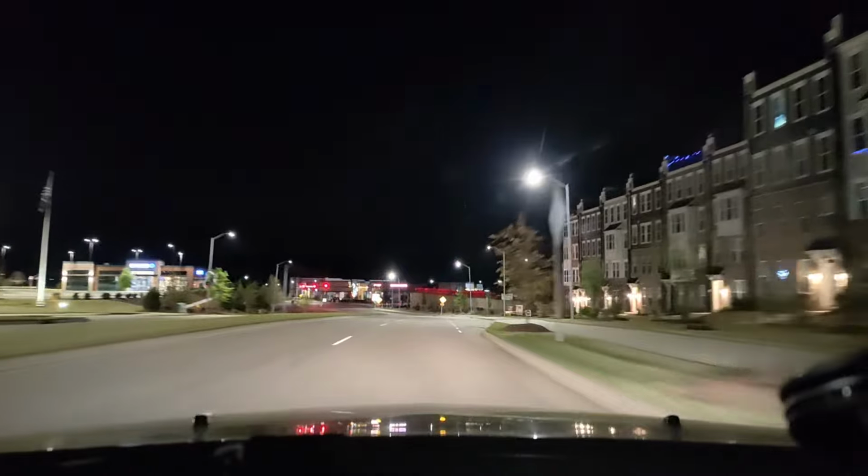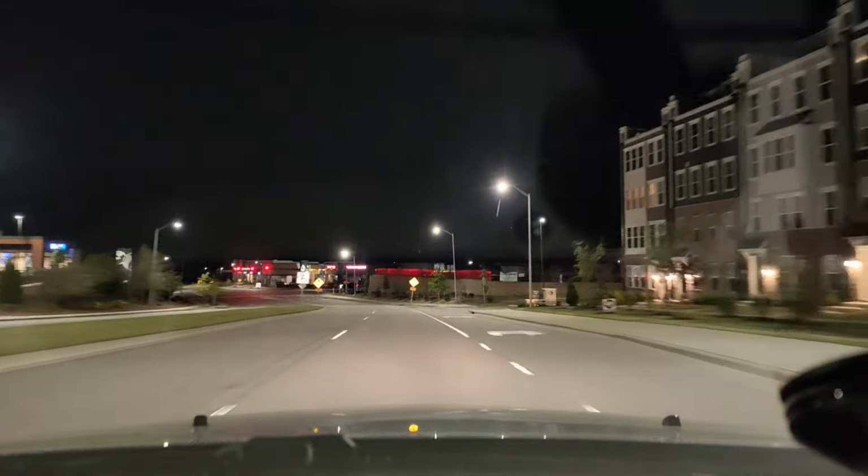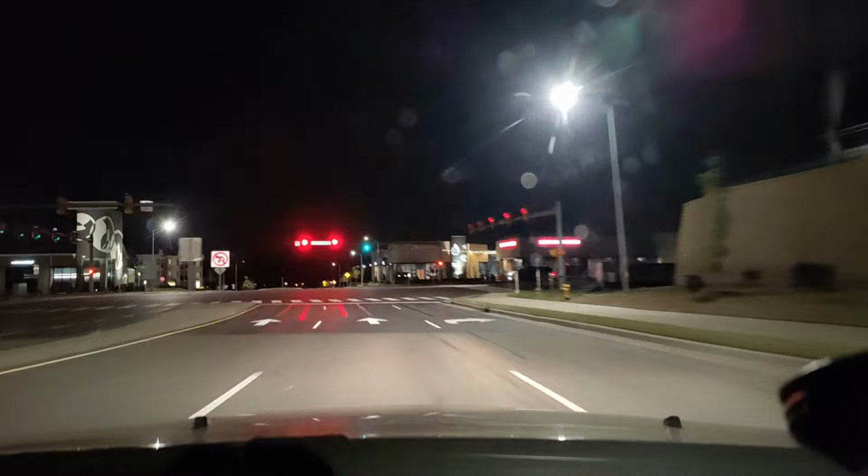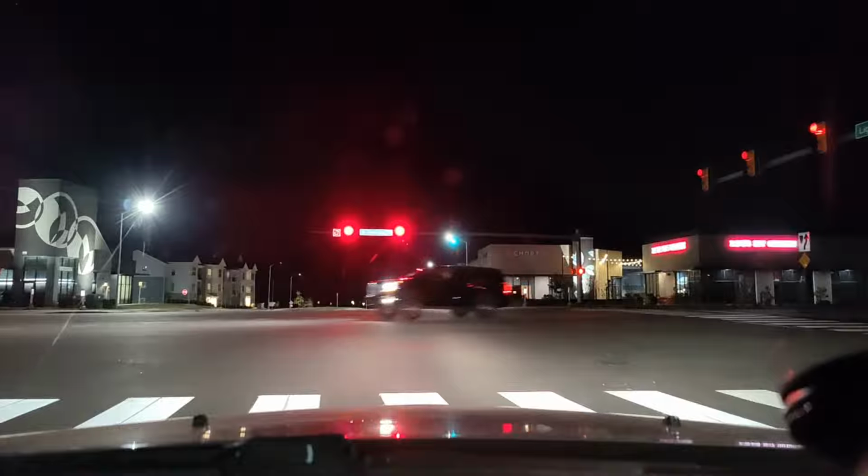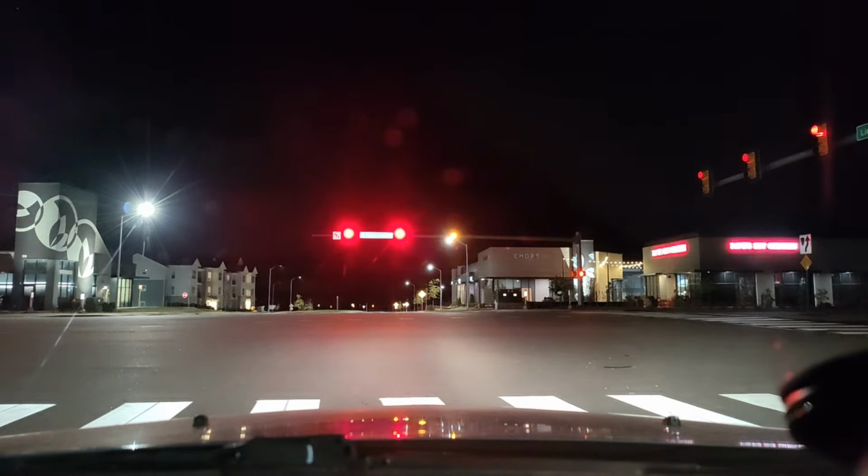All right, I think this is a... Is this a troll here? Parker Greer? What's going on with that? Hit these apartments over here. This is Zach Stevens talking about.